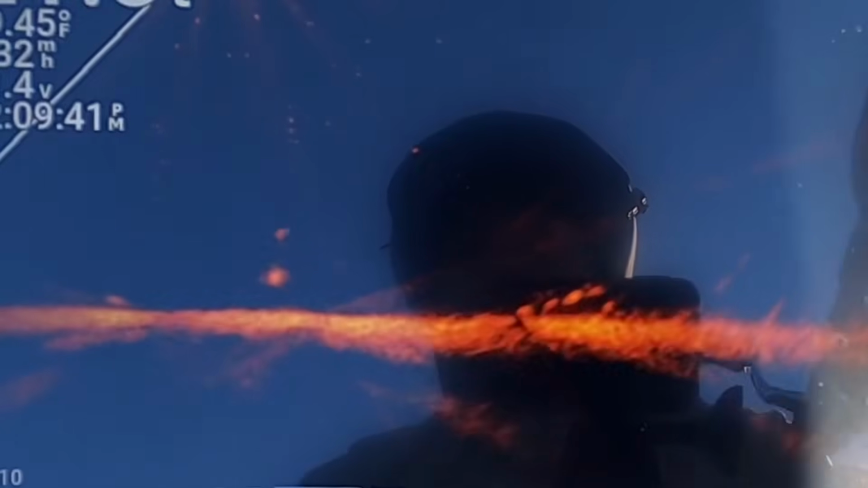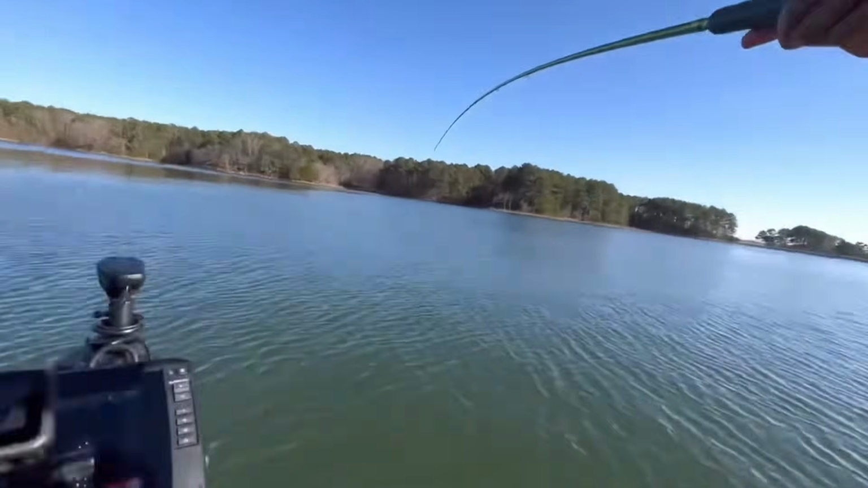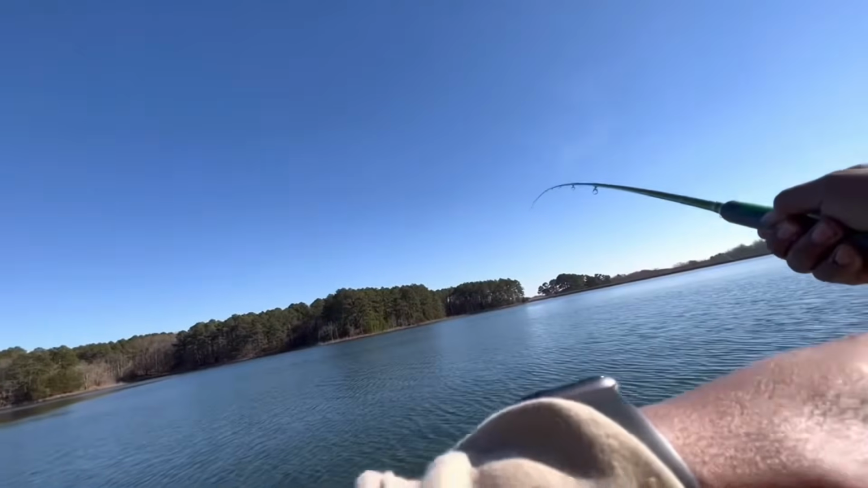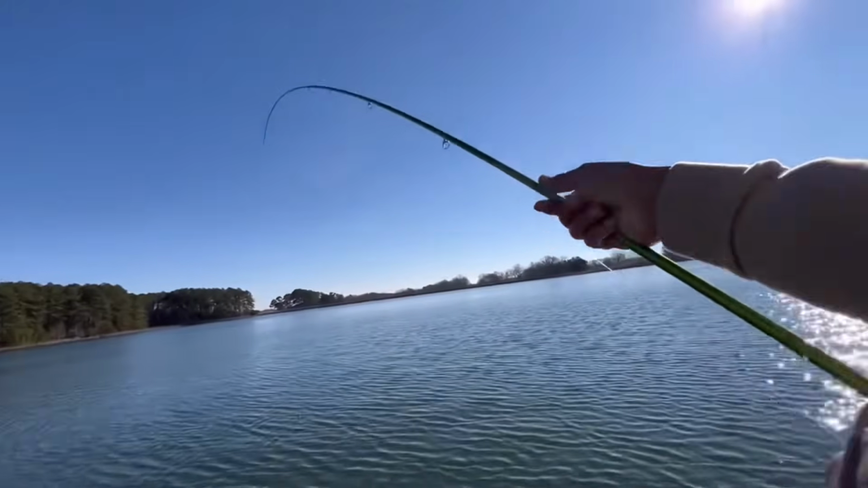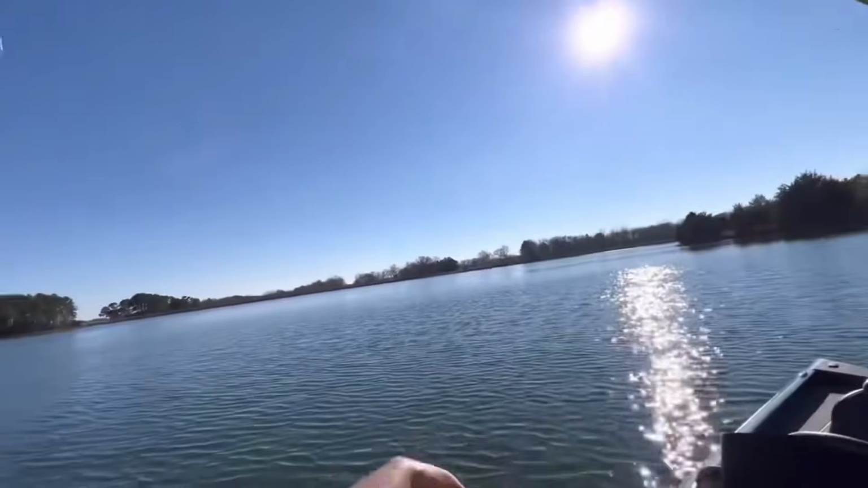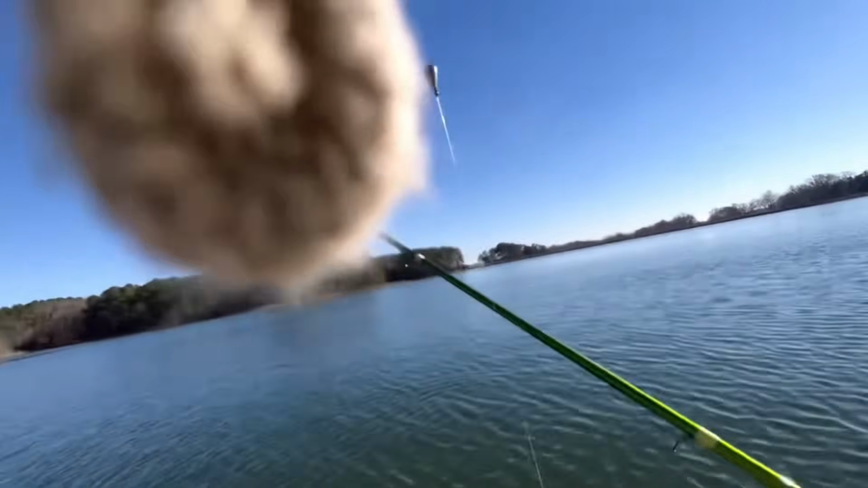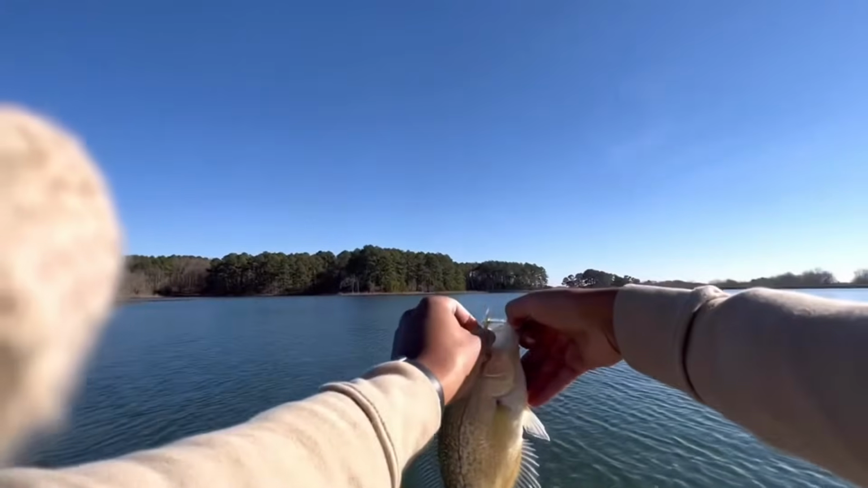Okay, just like that, we back in there. Yo, she got it. Boom. That's another nice crappie. Now I hit my spot lock. Man, nothing like it. Nothing like it. I was gonna boat flip, but it's close enough. Nothing like it. Look at that.